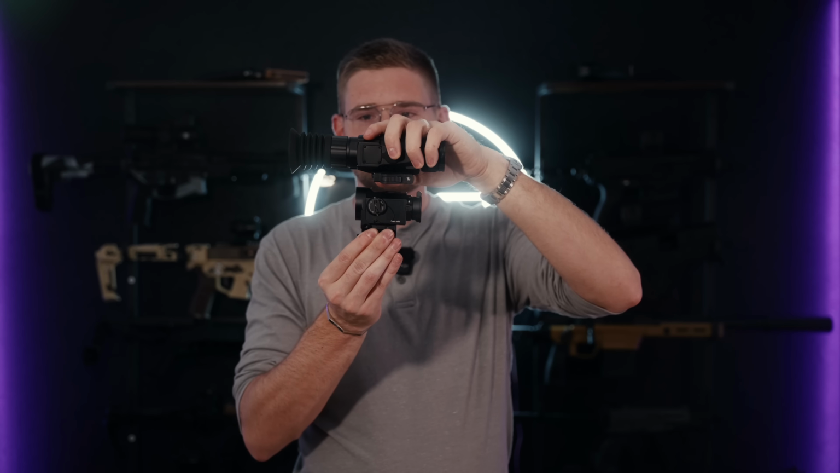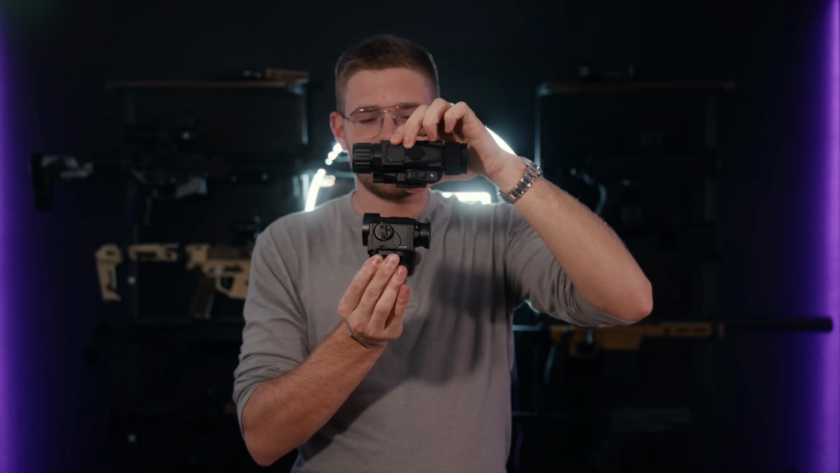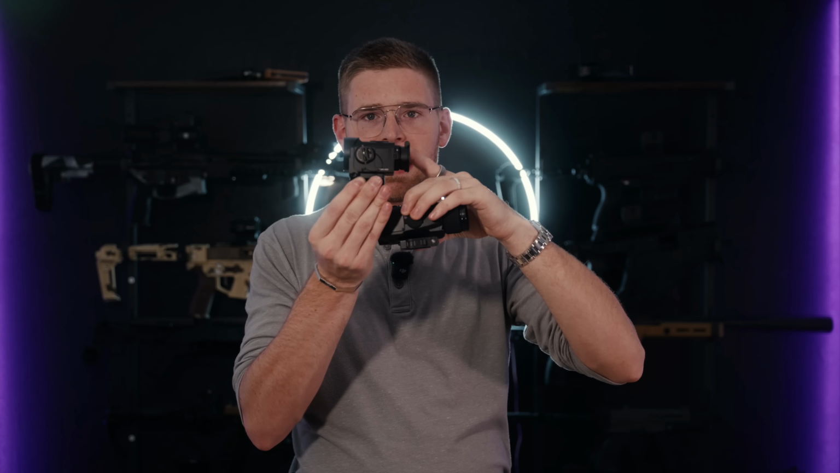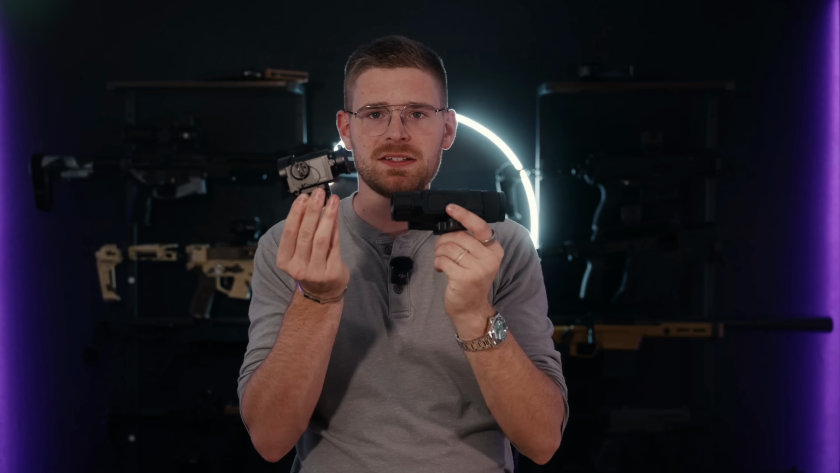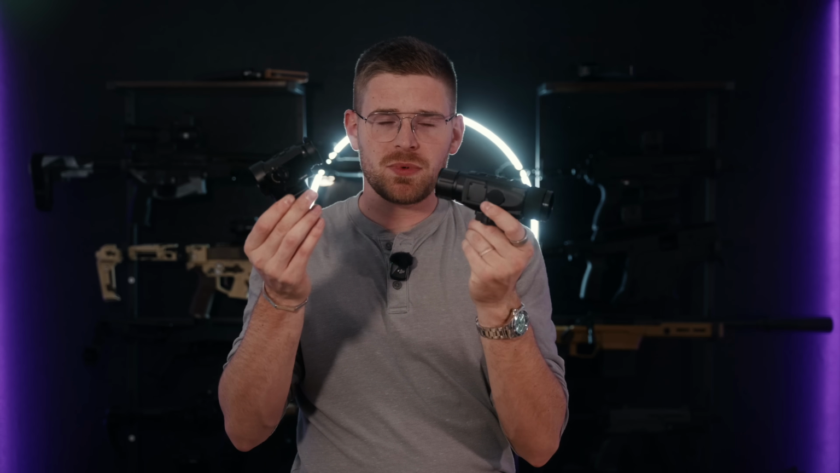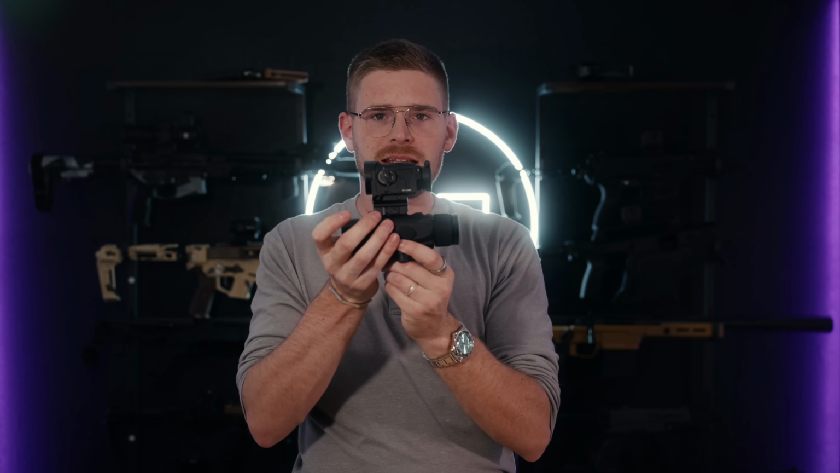This is my Hydra HS225 for comparison. You can see it's much larger. Even if I take my little eye cup piece off, it's significantly larger than the Oneleaf Mars by a lot. And then this has a larger sensor. This is a 225 sensor, and this is a 640 sensor. So yes, this does come in a lot cheaper. This is a very good budget option, but when it comes down to it, this is tiny.